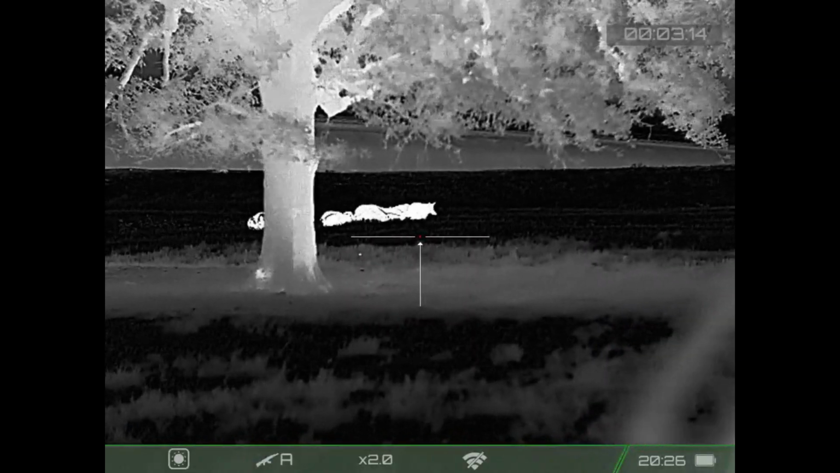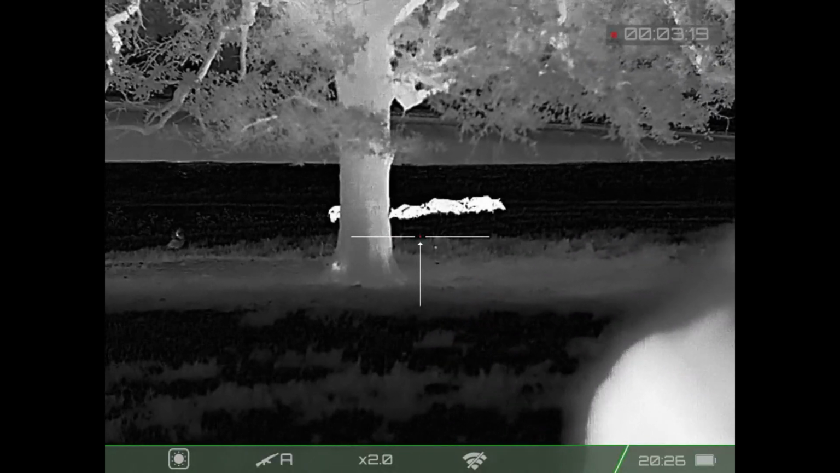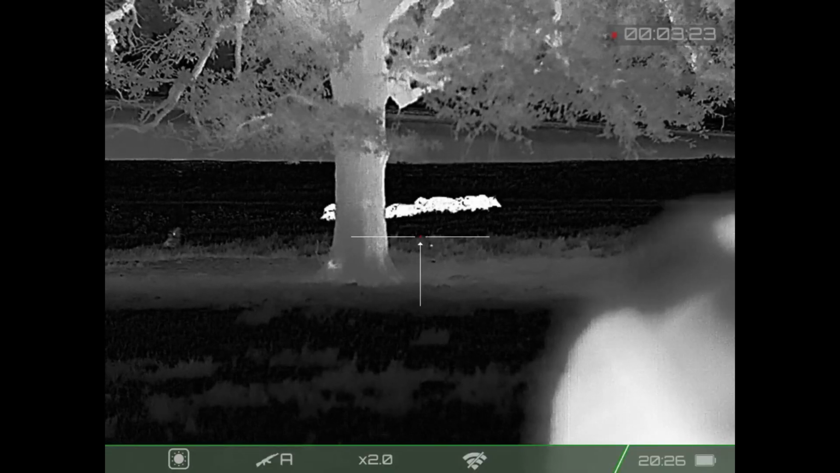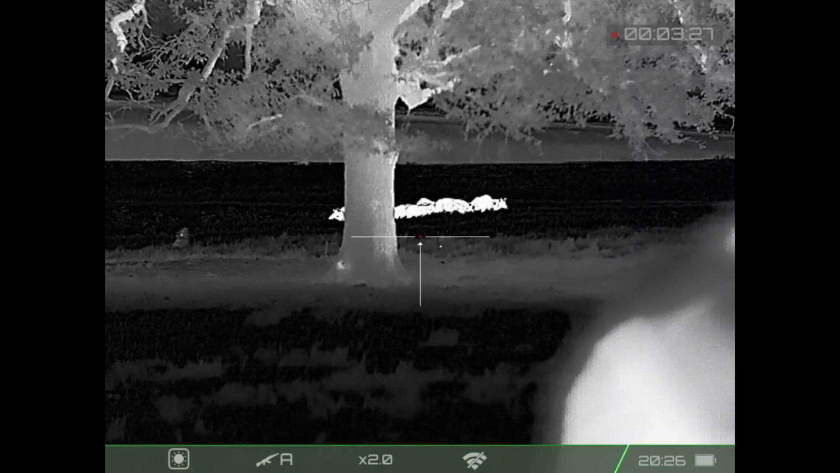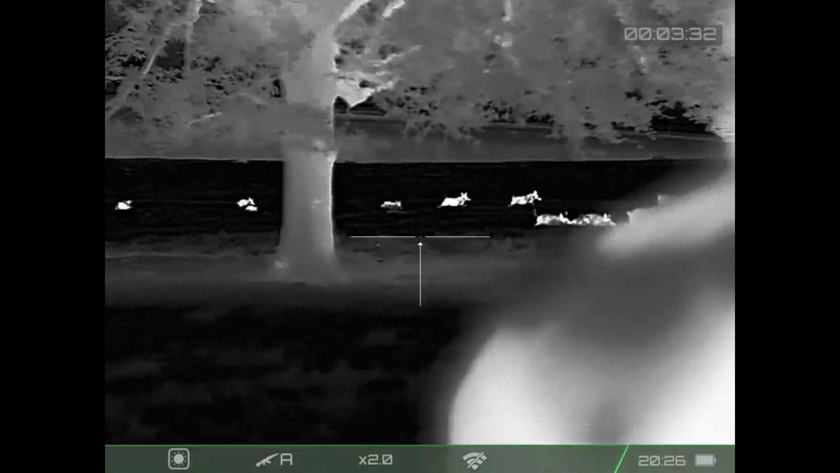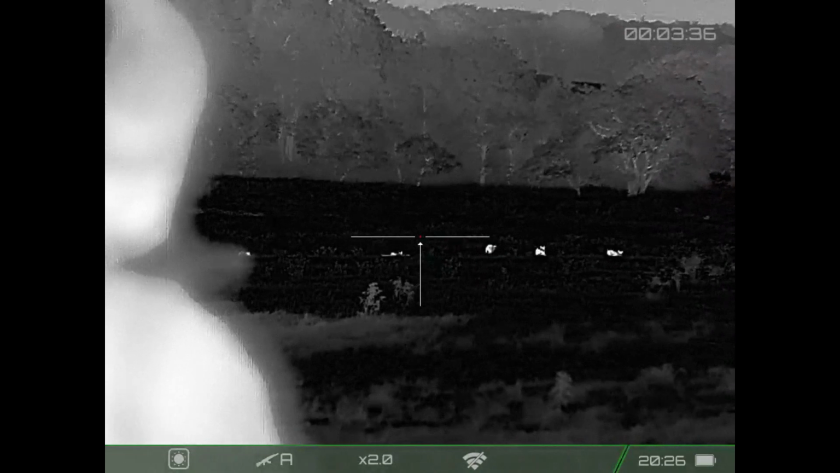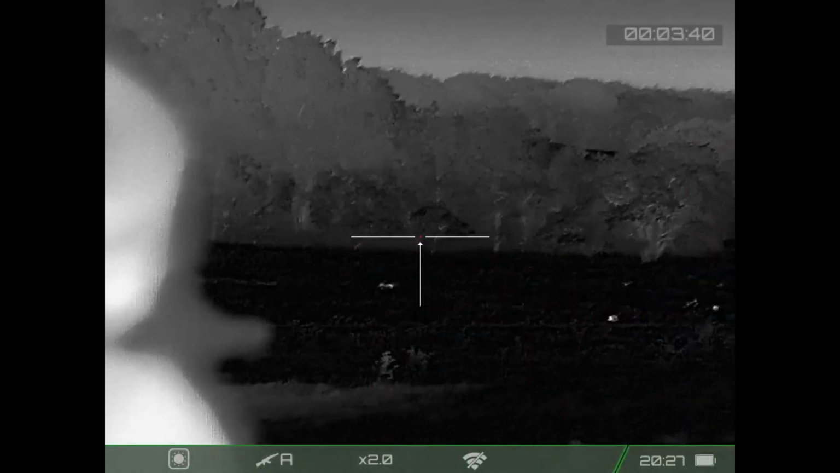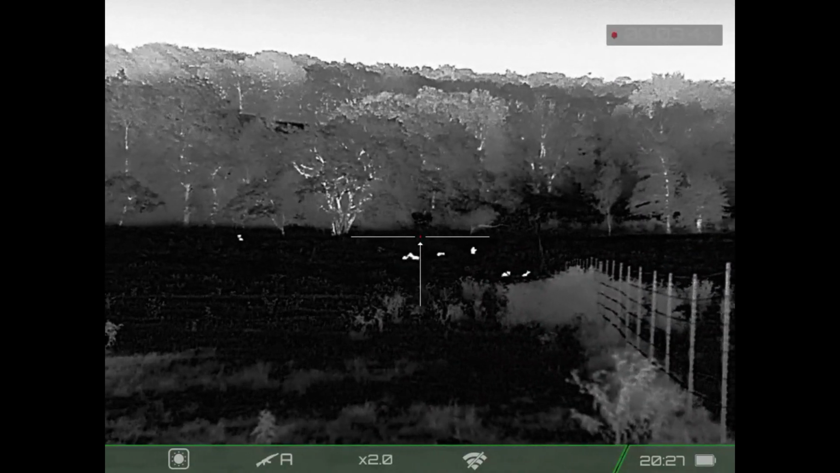So he checks to make sure that I'm in a safe position. Kudos to Jake for doing that. Here we go, 7.62x39. This one hit. Take him. Not through the fence, not through the fence. If you can shoot over the fence, move to the fence and shoot over it. Okay.